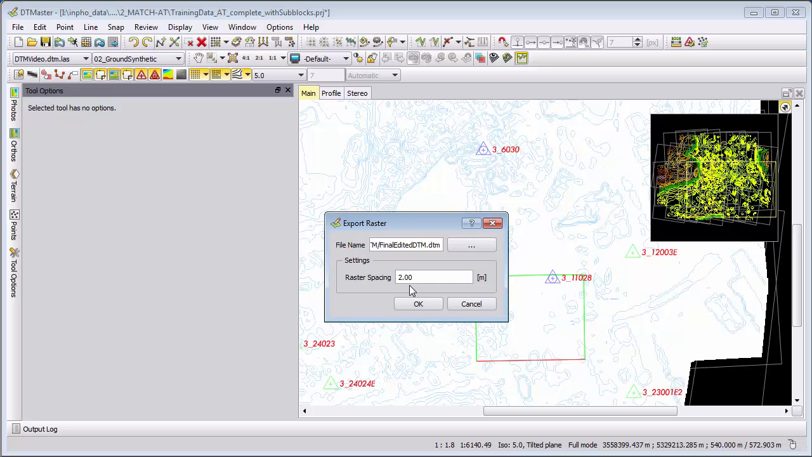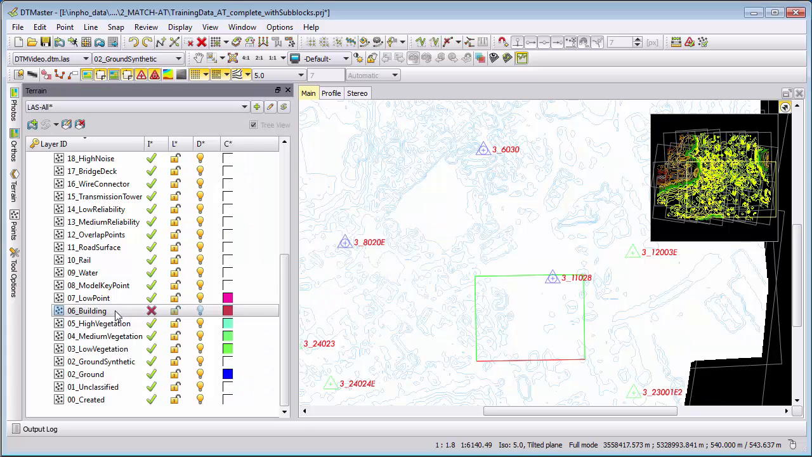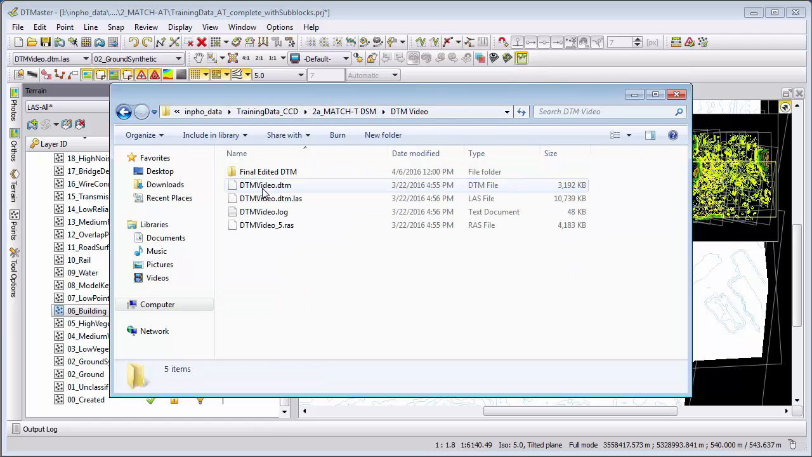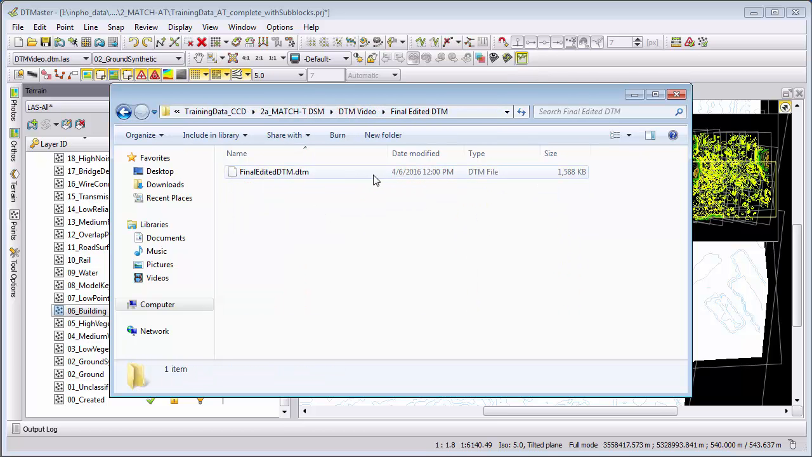So everything I see here will now be used for the generation of my SCOP DTM, and my final result is now here in the DTM final. This is now my final SCOP DTM with 2 meters, including all the edited parts.